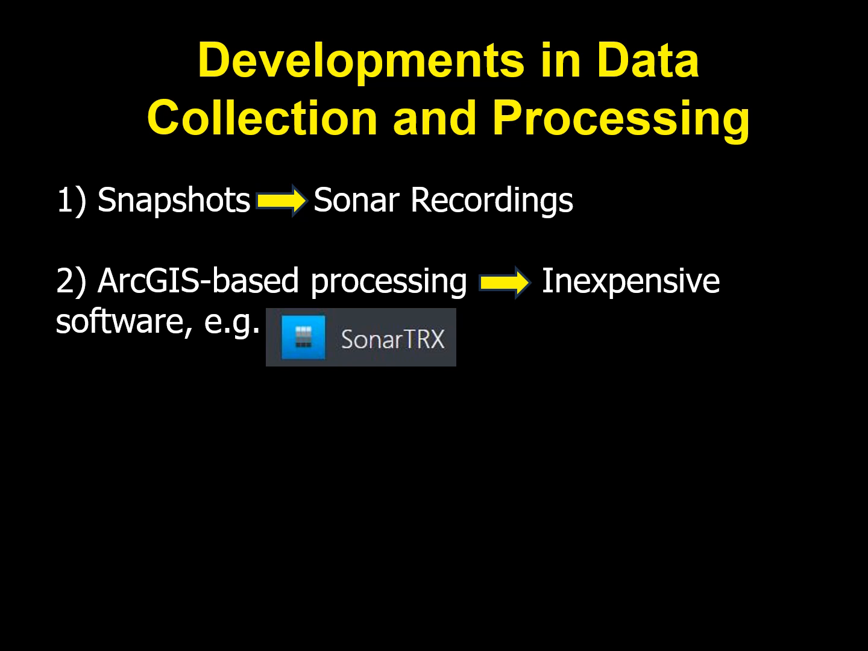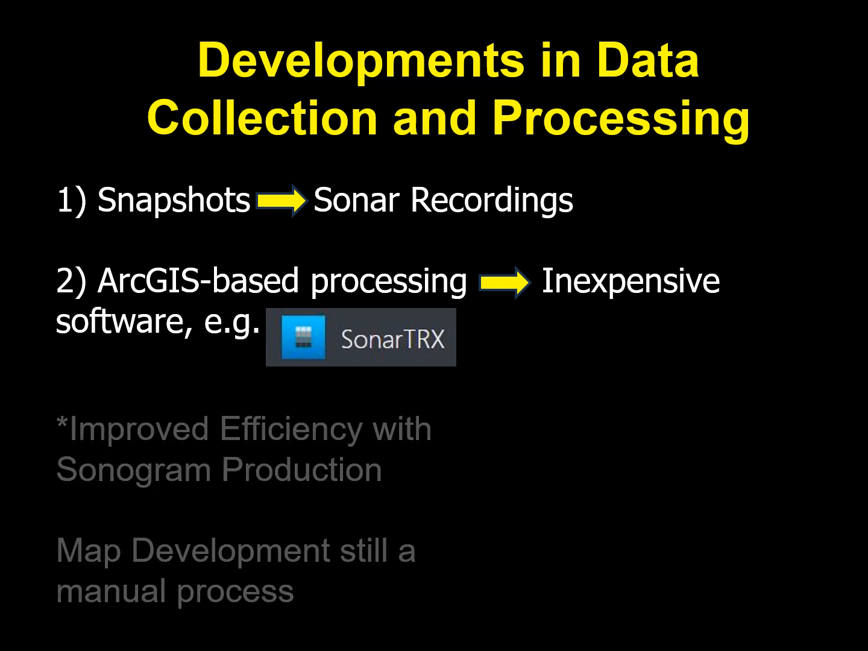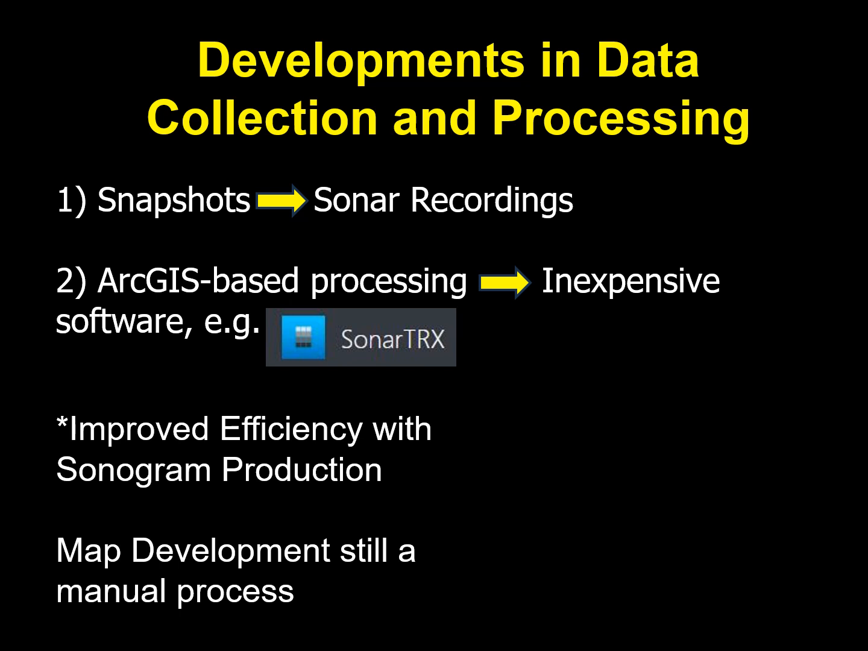Over the years, a number of important advancements occurred in the realm of sonar data collection and processing. It's no longer necessary to capture screen snapshots. Instead, sonar data can be recorded to a single file through a simple operation. Instead of using ArcGIS to process data, this step can be accomplished using inexpensive software. The one I've been using for years is called Sonar TRX. A license costs just several $100s. These new approaches have greatly improved the speed and efficiency associated with producing sonar mosaics.